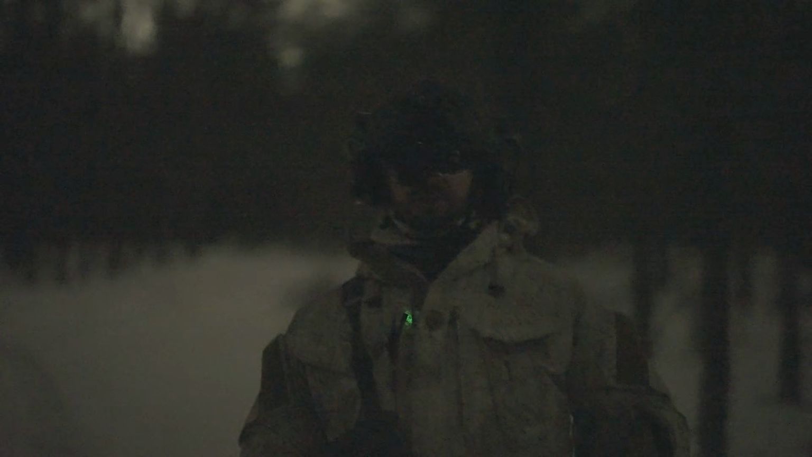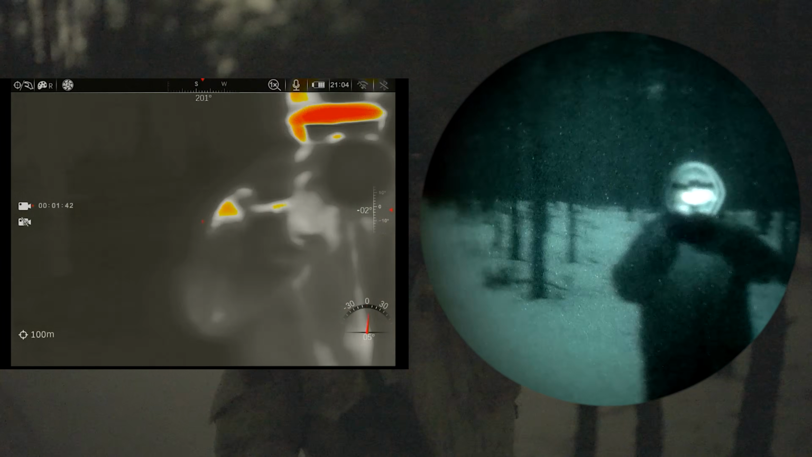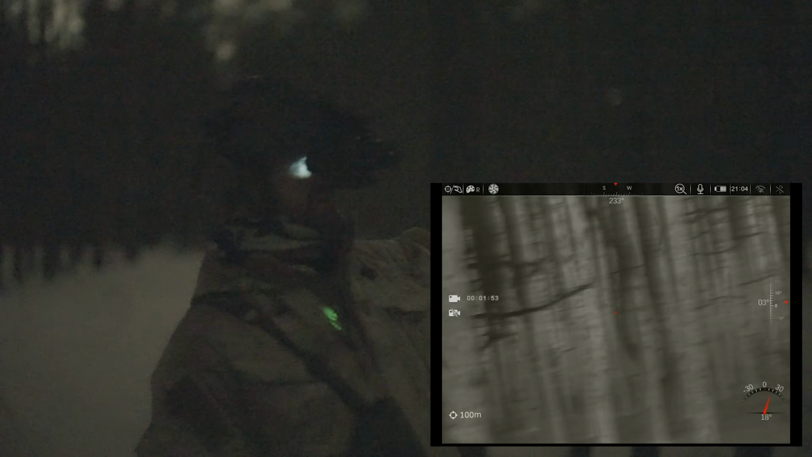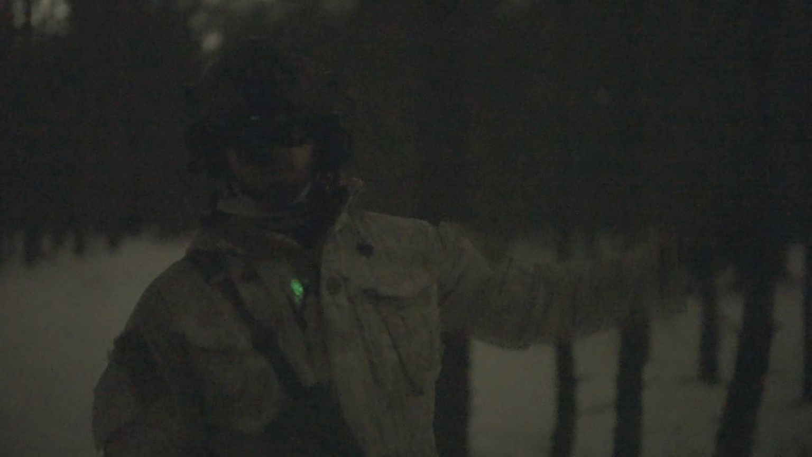Heading out to the first scenario, I'm heading that way. The forest is kind of like this. It's really open with pine trees, and we have snow on the ground. I'll be using the thermal and monocular. I'll use the night vision to kind of look around and pick a path, and I will slow down at some points and use the thermal and move around a little bit to scan for heat signatures in between the trees. So let's head out.